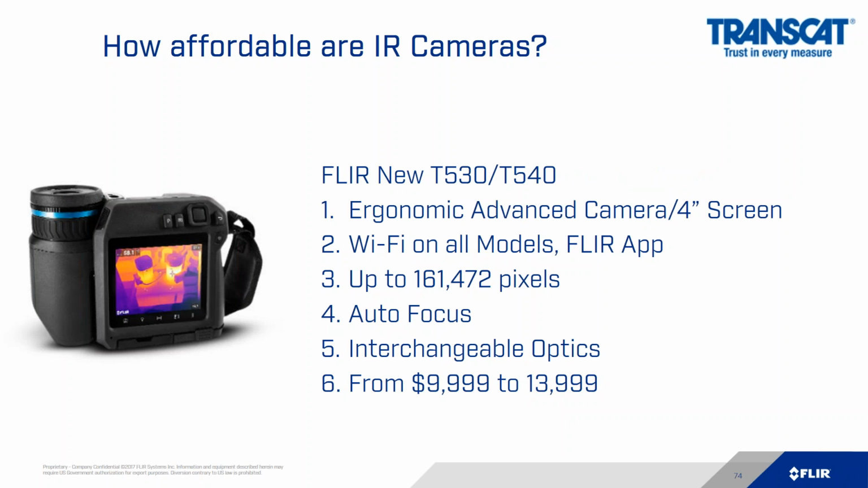And in the last slide, this past May, we just introduced the new FLIR T530, 540 camera class. This is our most ergonomic advanced thermal imaging camera on the market. You can rotate the camera head 180 degrees, allowing you to easily see targets above you, below you, and around corners.